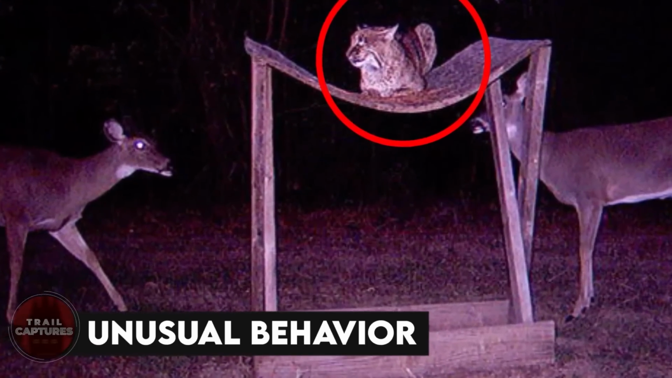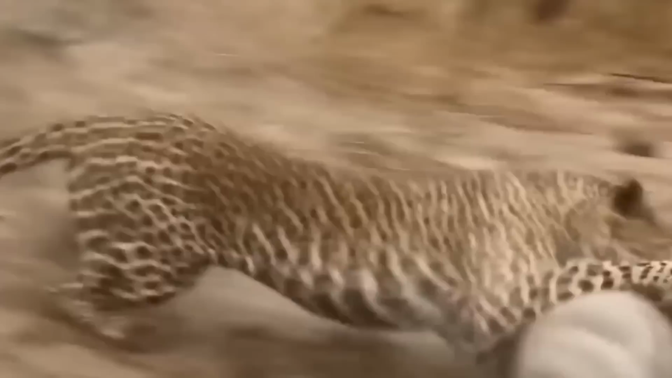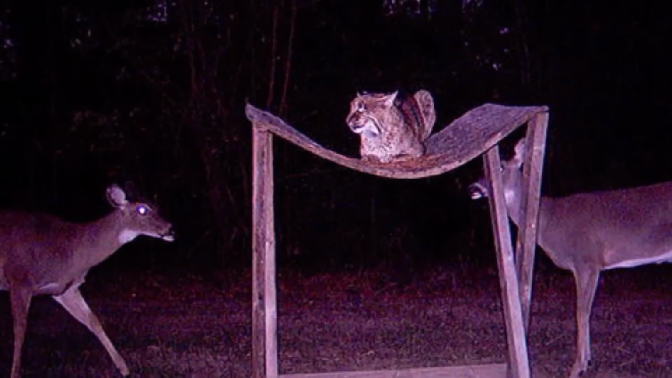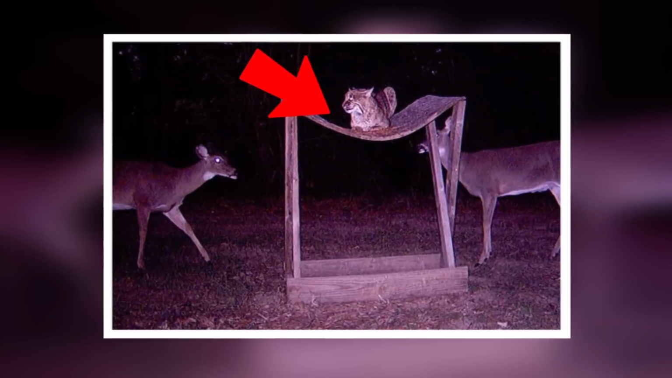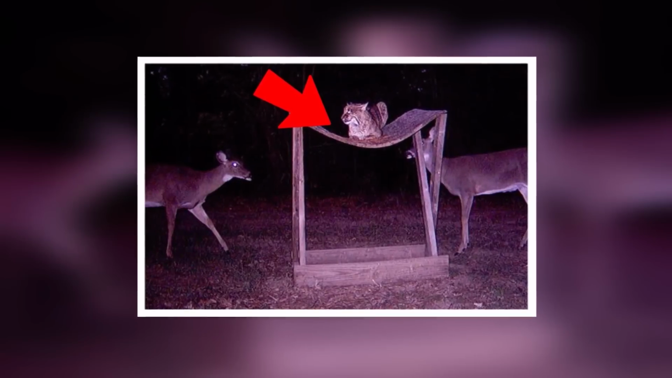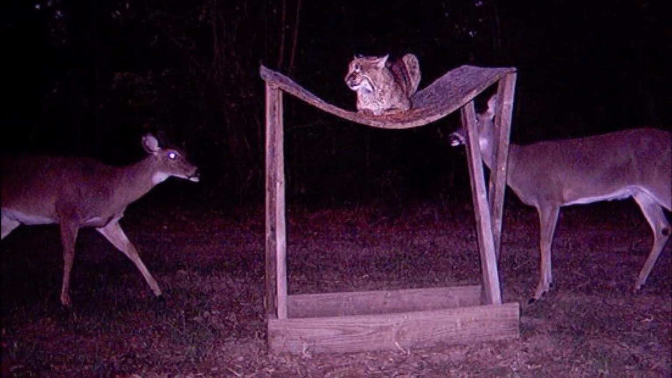Unusual behavior. Most people think that wild cats are all dangerous and killing machines, but you might change your mind after seeing this picture. But still, there is a chance that the cat is just waiting and deciding which deer to kill first. However, seeing how chill the deer are, we can think otherwise too.